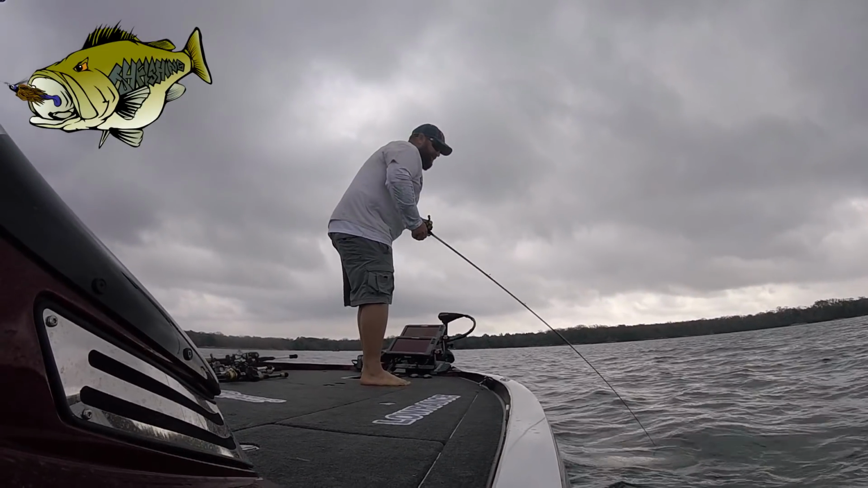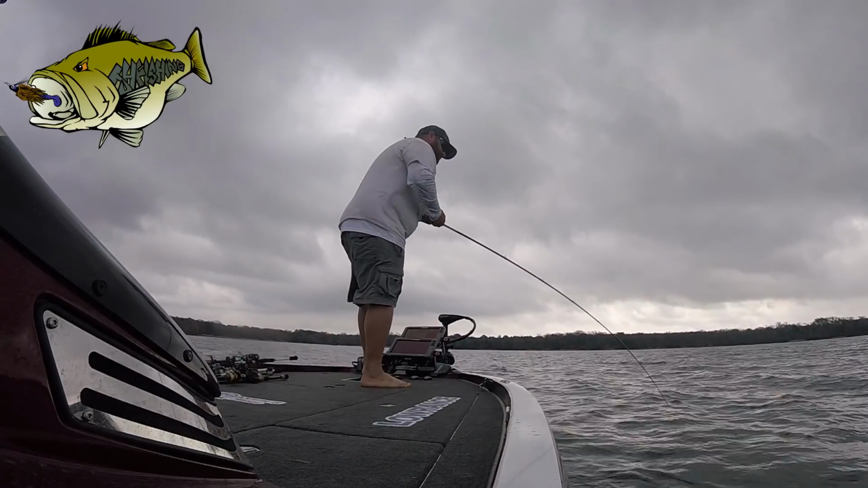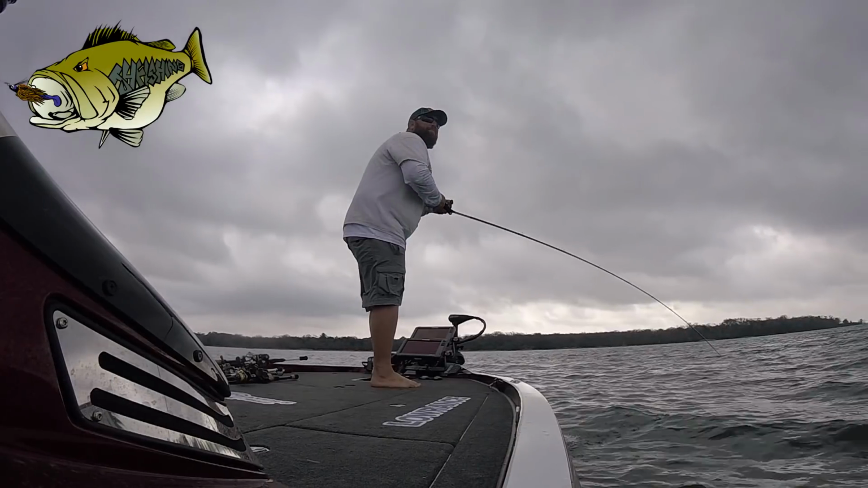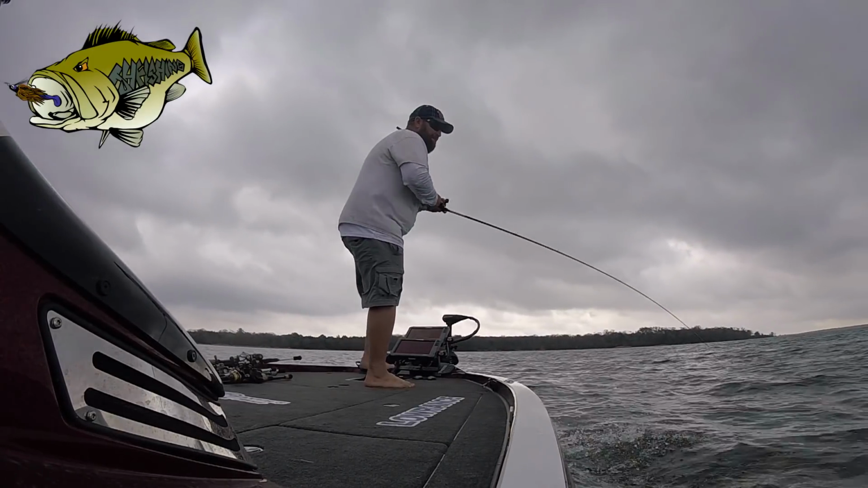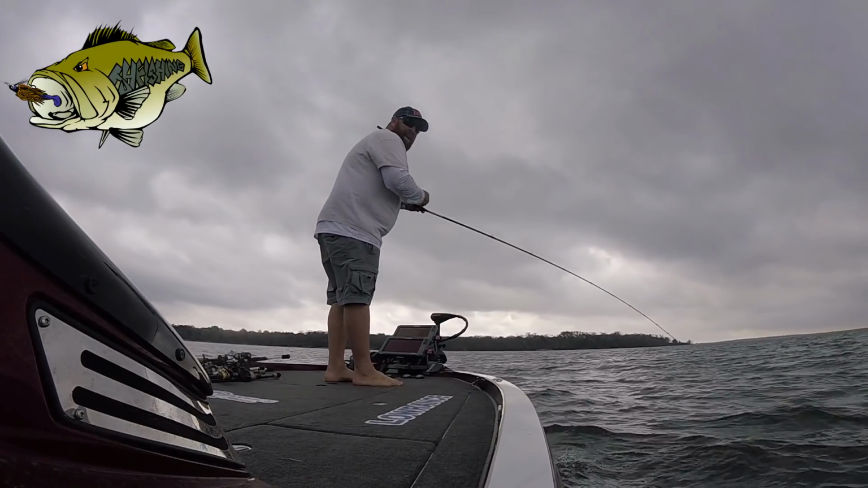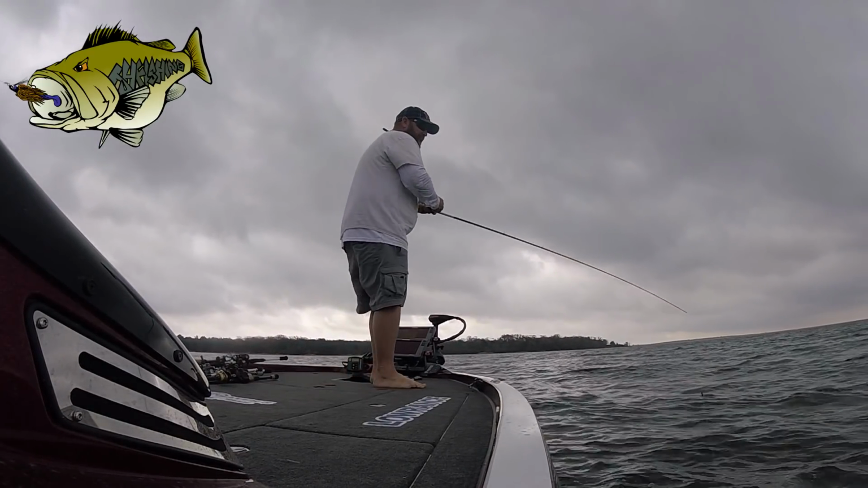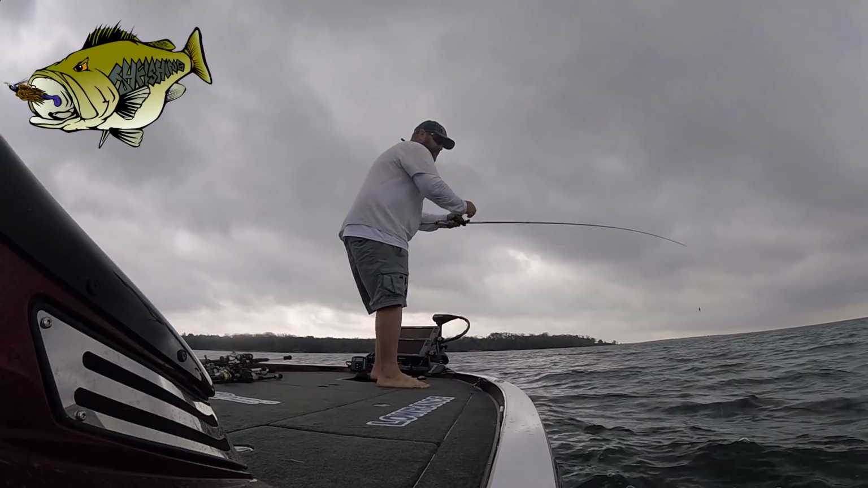Bunch of bait down there. I rigged up my Gambler brass rattle weight, about a 1/2 ounce, to a 10-inch Gambler green pumpkin worm. Just started dragging that thing, trying to see what would happen.